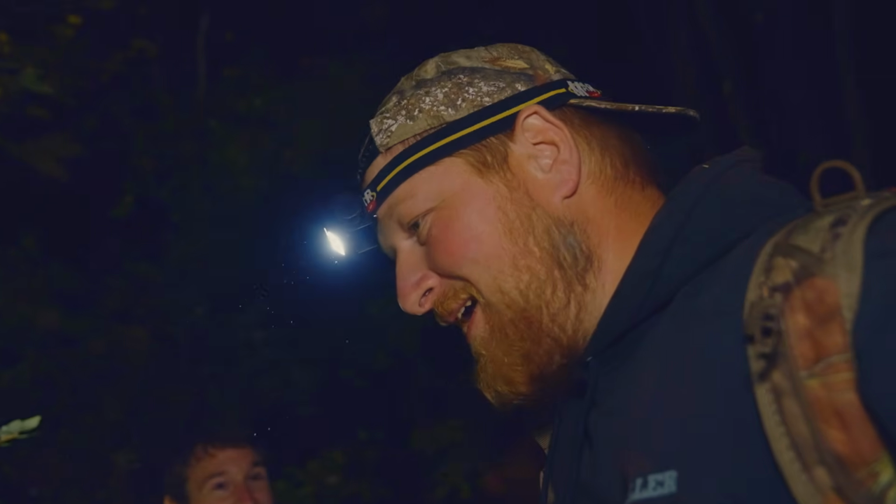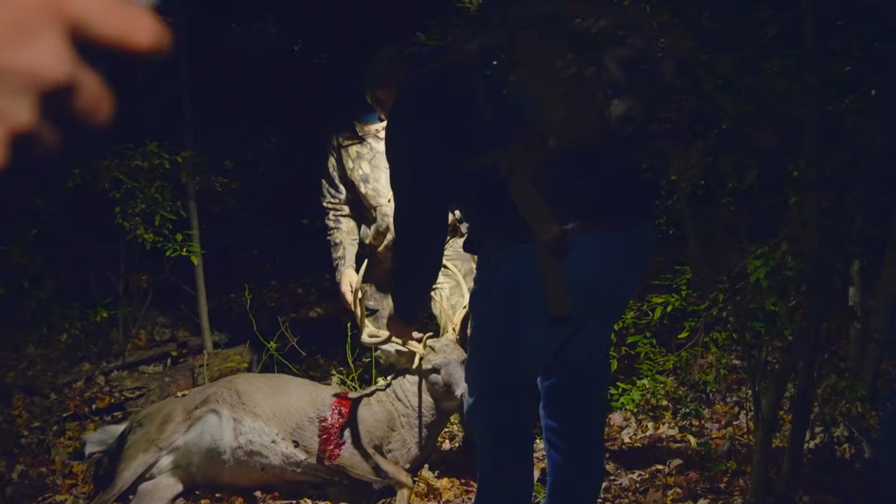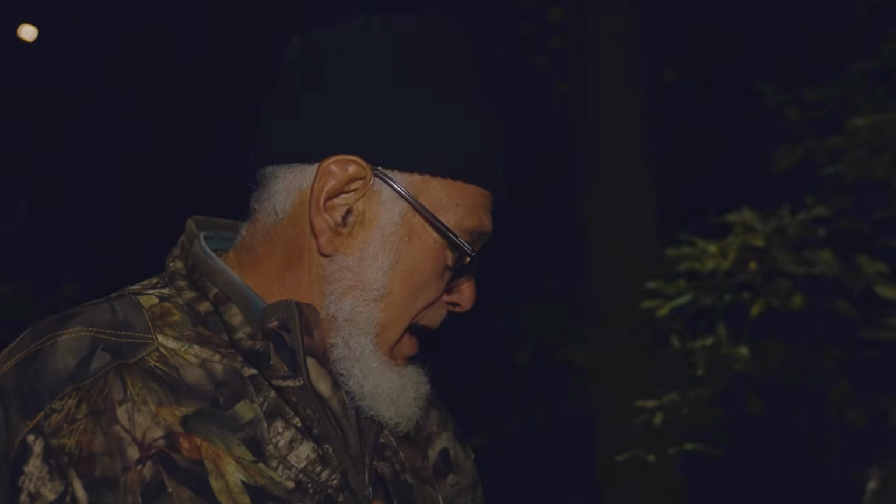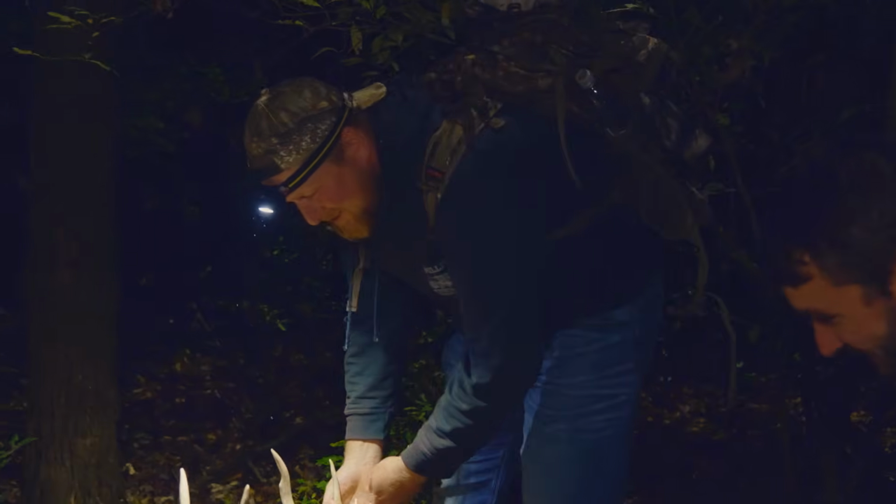Oh, I tell you what, I've been playing cat and mouse with him for a long time, and Freeman's the lucky charm, man. Nice. Holy smokes! All I needed to do was bring him along. Privileged to have a son-in-law taking me out, letting me shoot his nice deer. Your deer, man. This ain't mine.